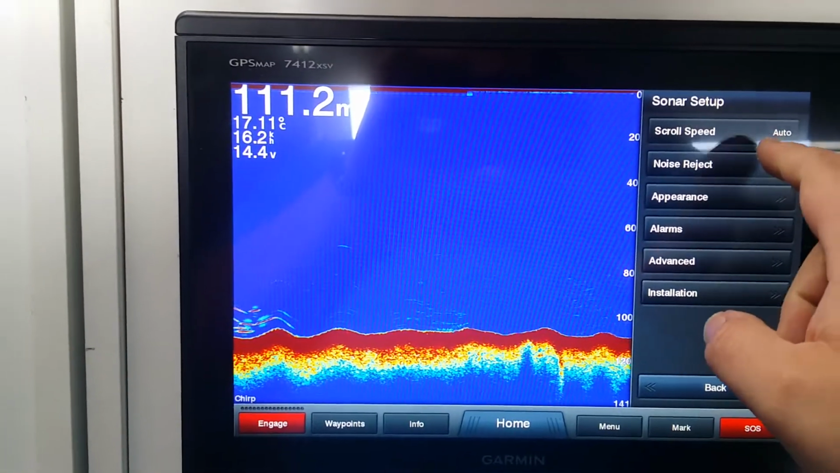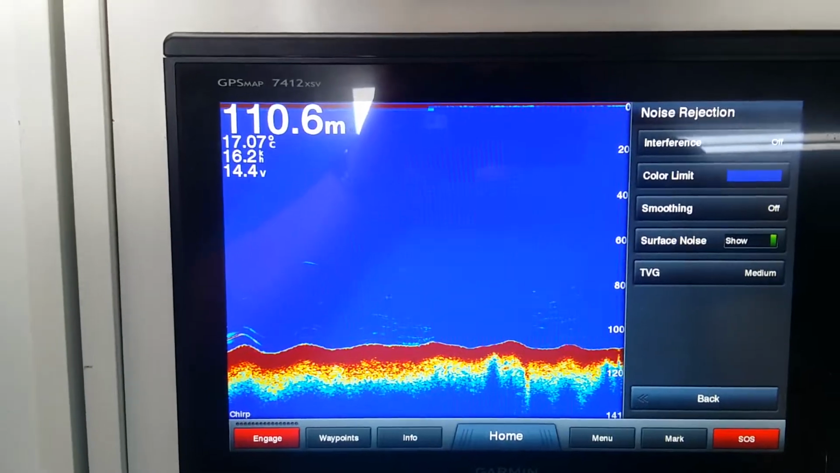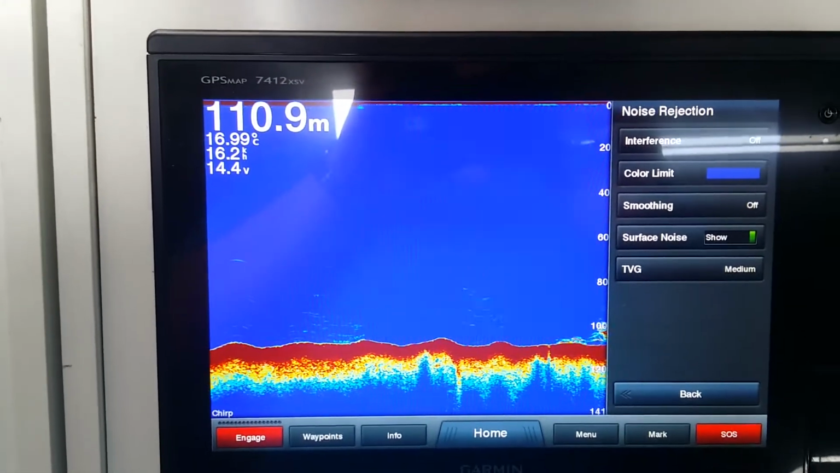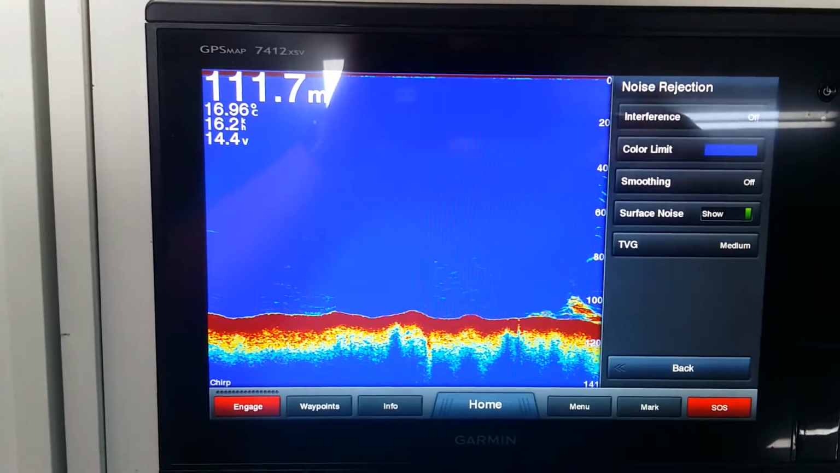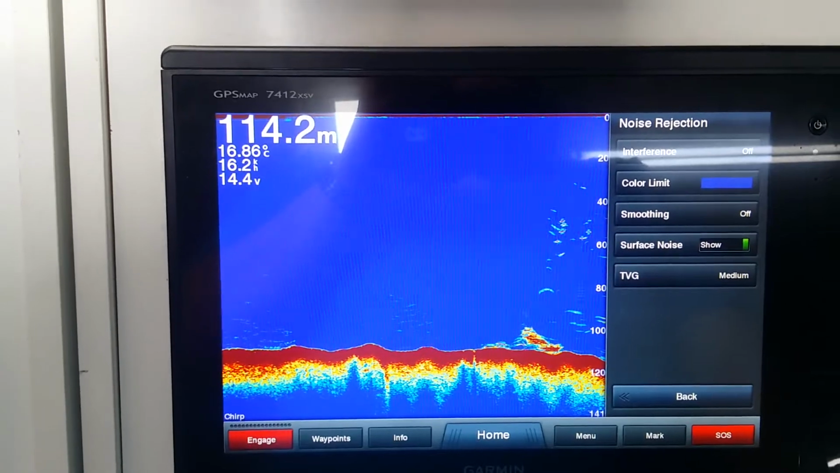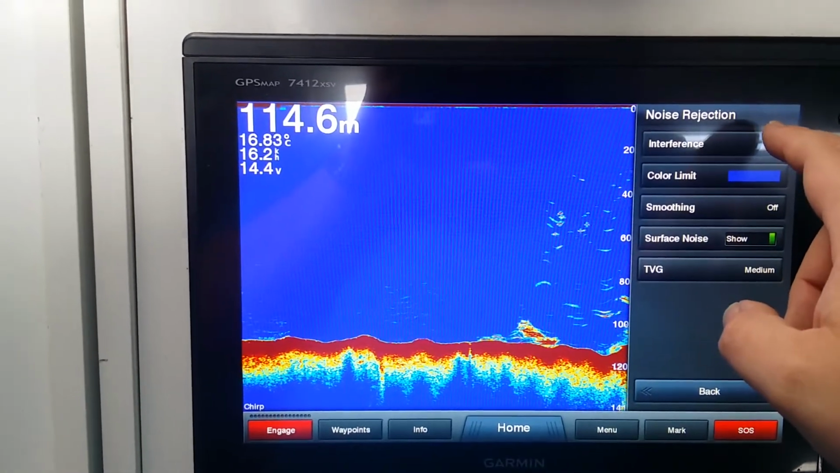The next one is the noise rejection options. There's quite a few here. This allows us to remove unwanted clutter from the screen so that we only see the sonar returns that are important to us. So the first one is interference.